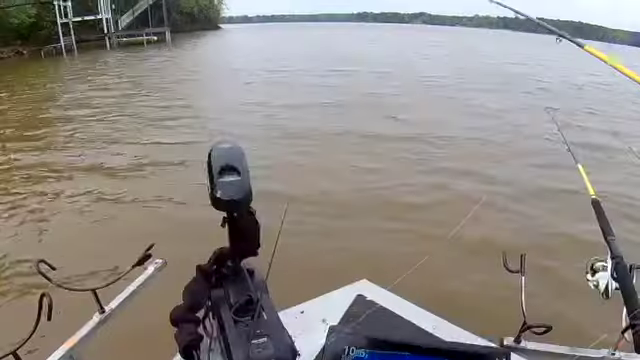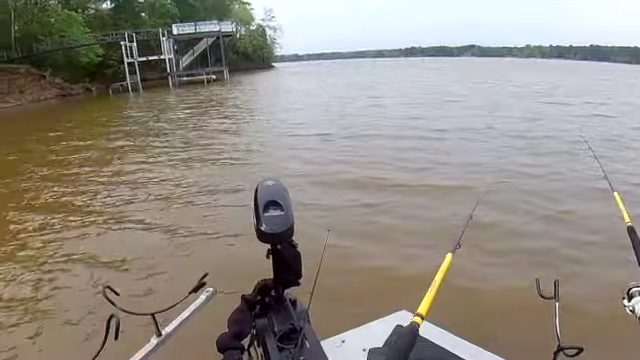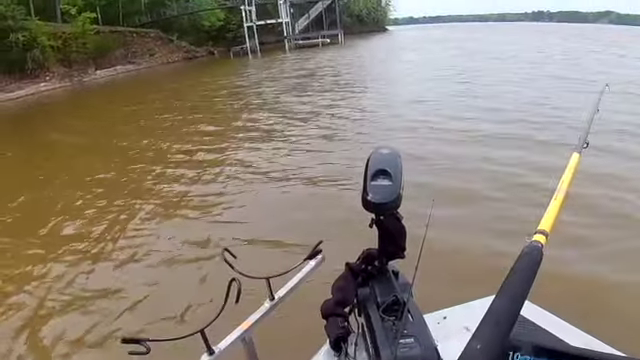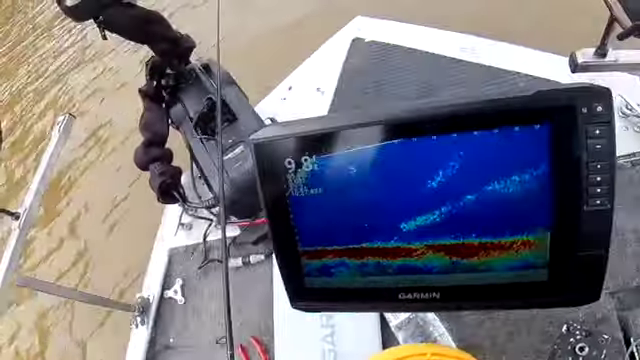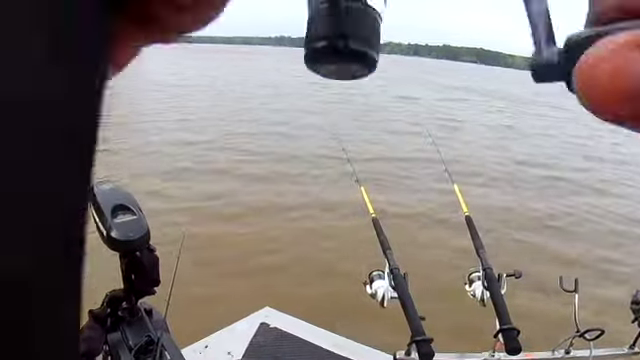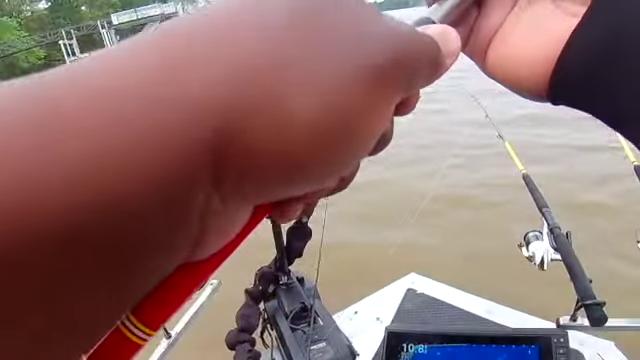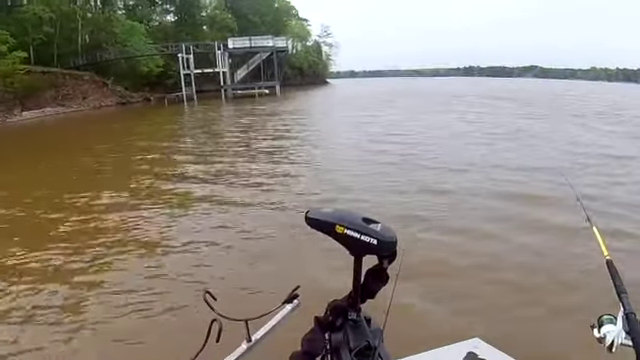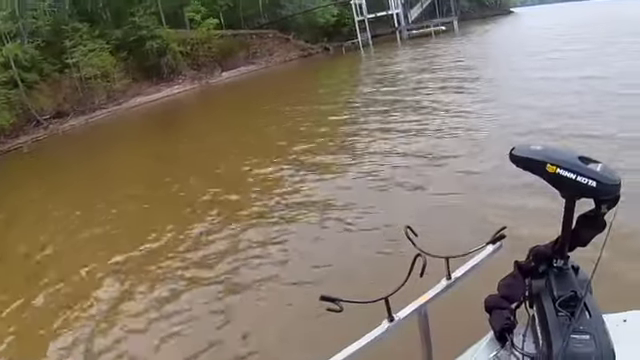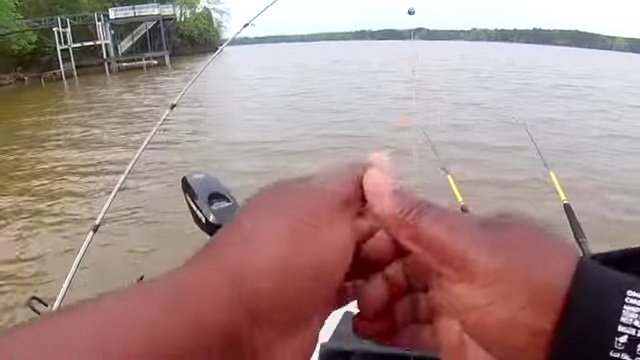Stay in here. I don't think he ate him. I think he just bit onto him. He ate that one, guys. Oh, that's a perch. Big one too. A nice size perch too. That's probably what ate that other one, because he wasn't in his mouth.